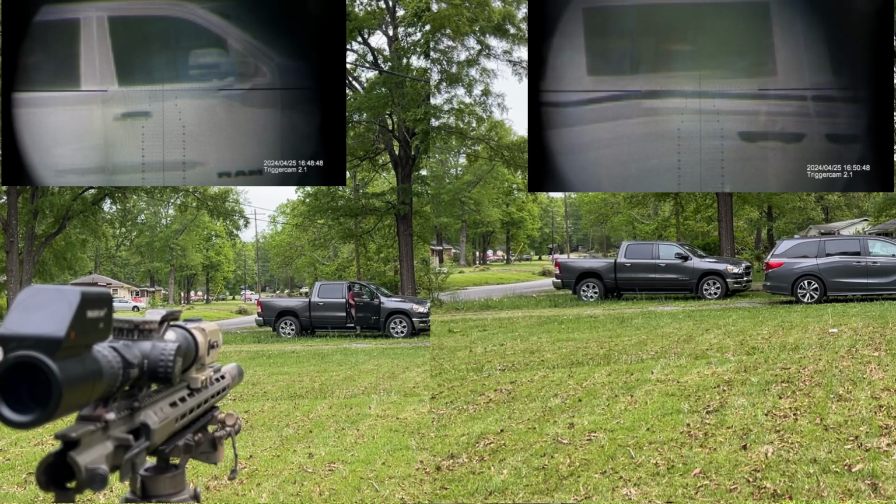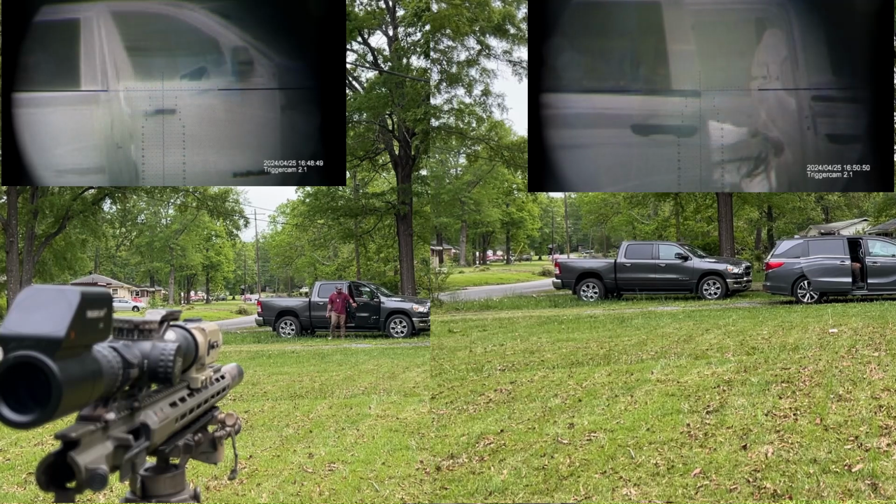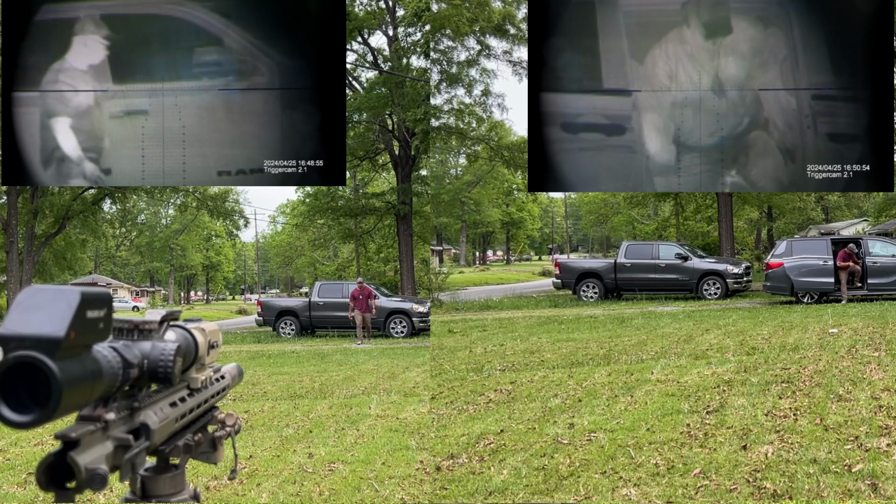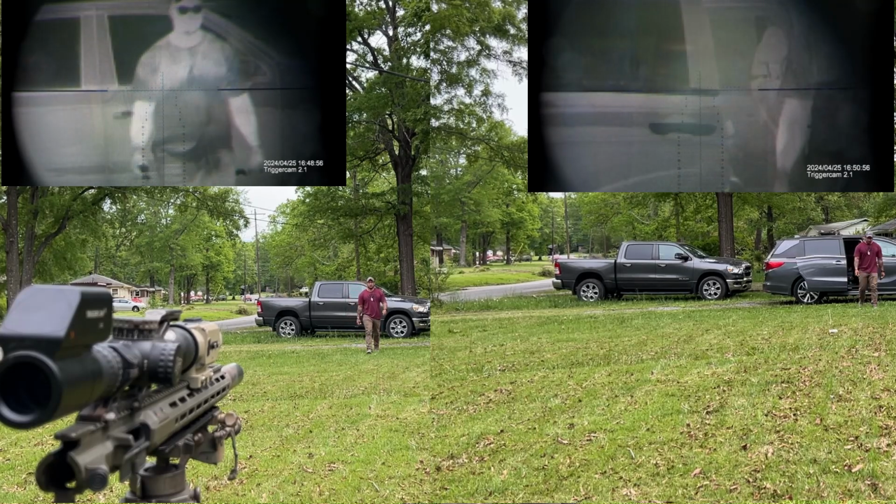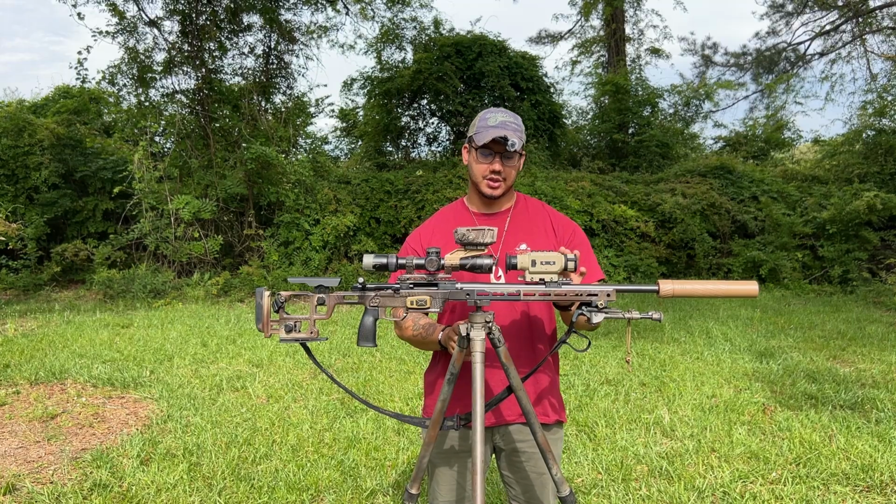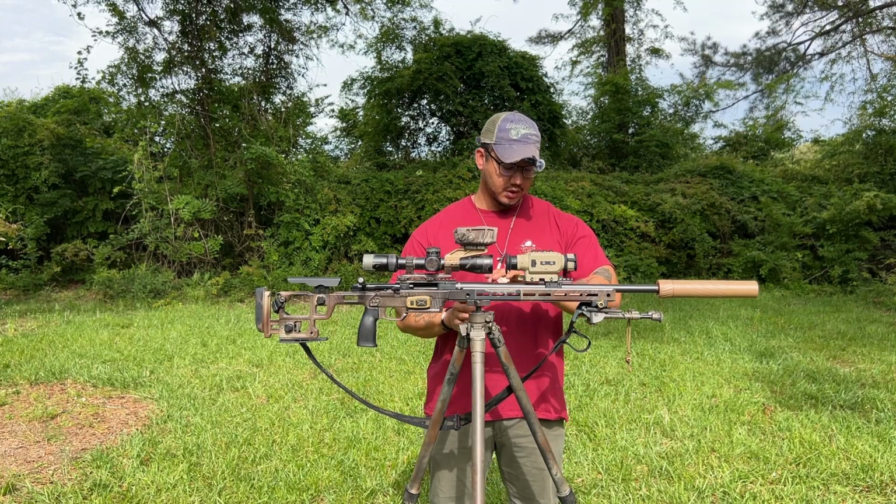But the most important con that I thought, because no one ever talks about it, and it was the first thing that I noticed as soon as I mounted this unit, that is the controls. Okay, what do I mean by that?